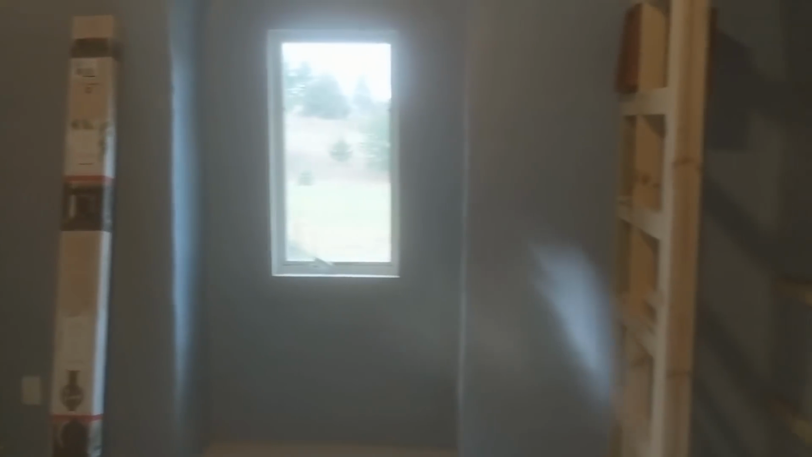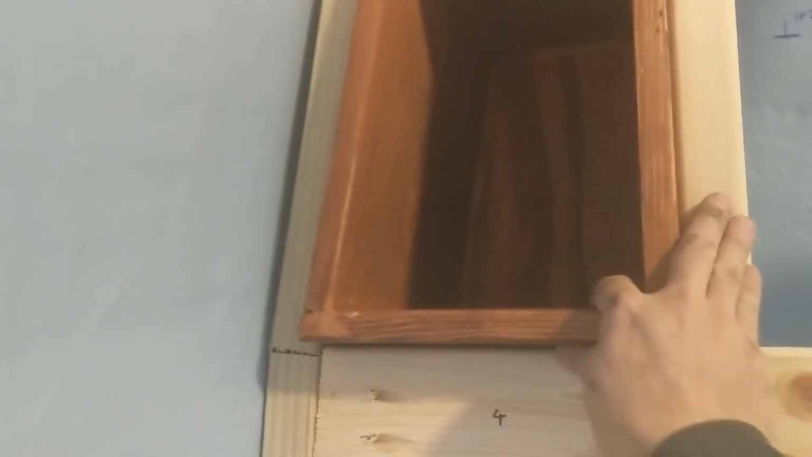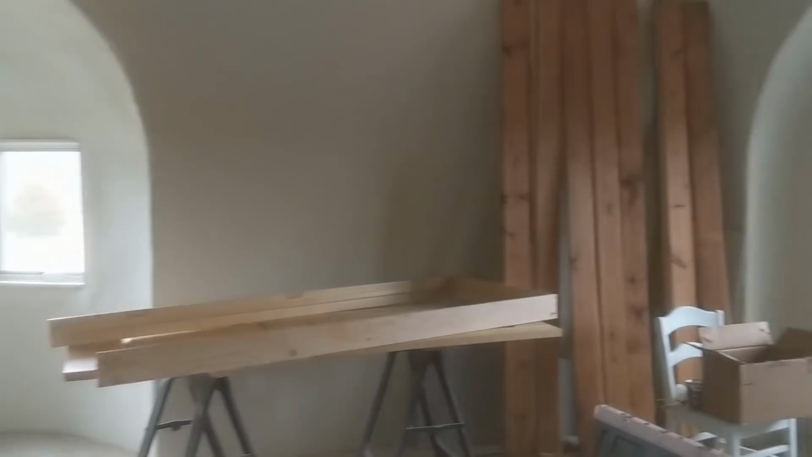Michael's closet design is a little bit different. It doesn't go all the way to the ceiling, and he's got these little cubbies that will attach after the vertical boards are in. I don't want to put them in first because I'll have to cut around them. It's easier to cut out the boards and place them in later. This is the master bedroom. You can see we're using this as a staining station.